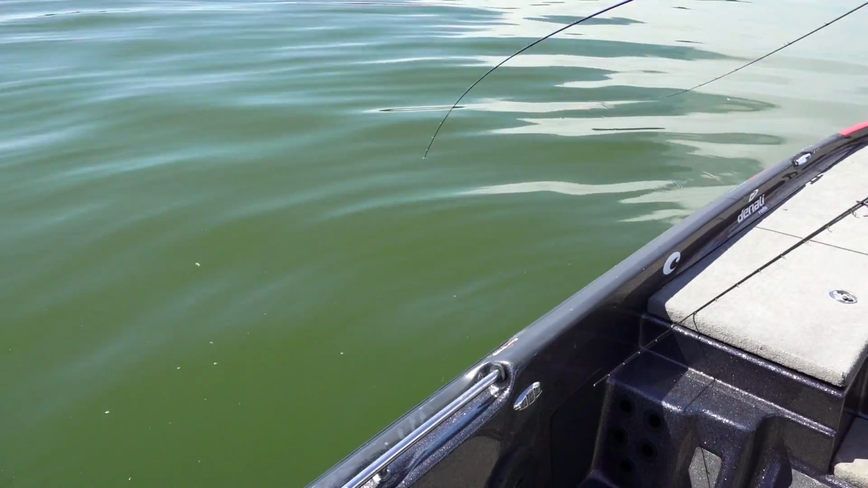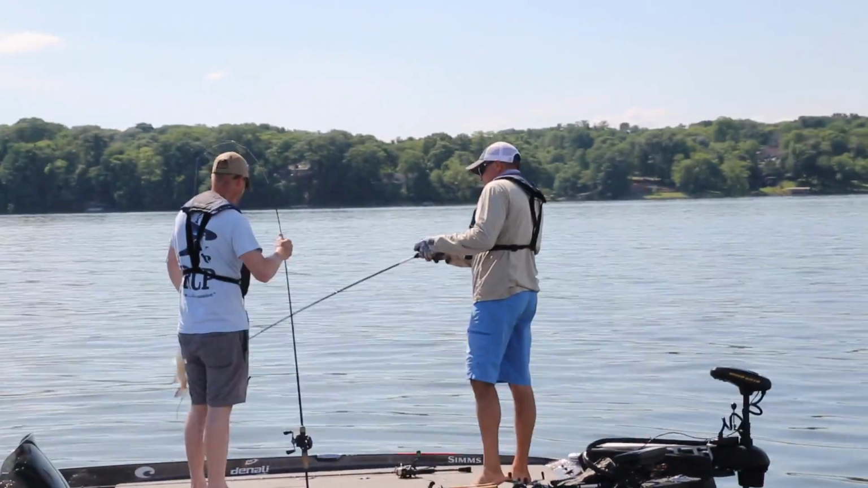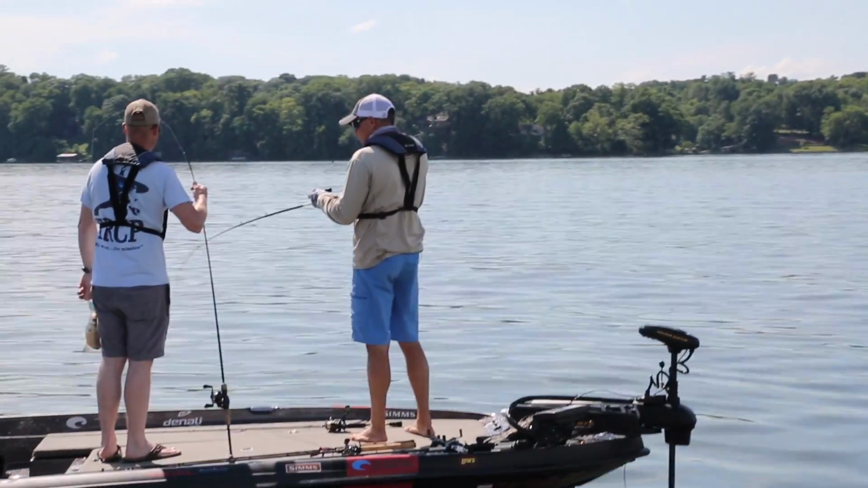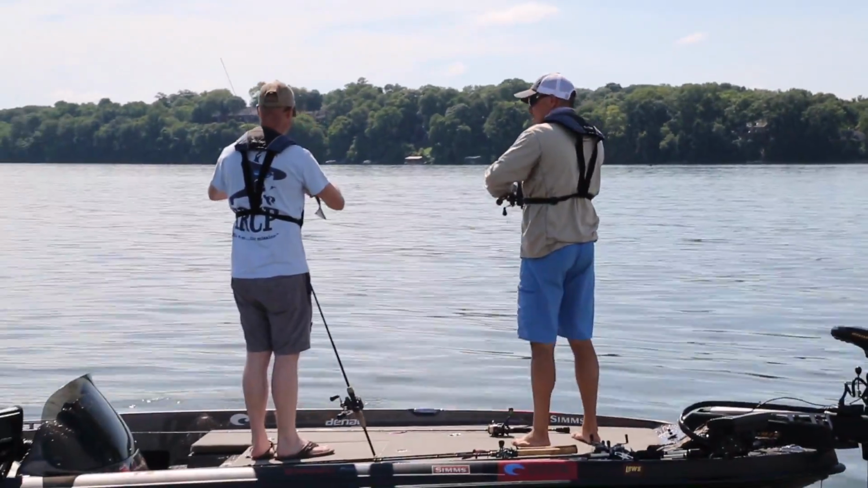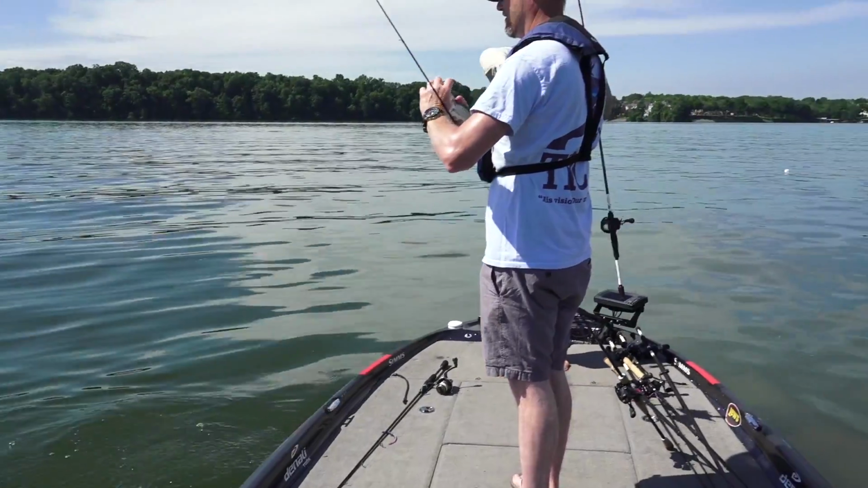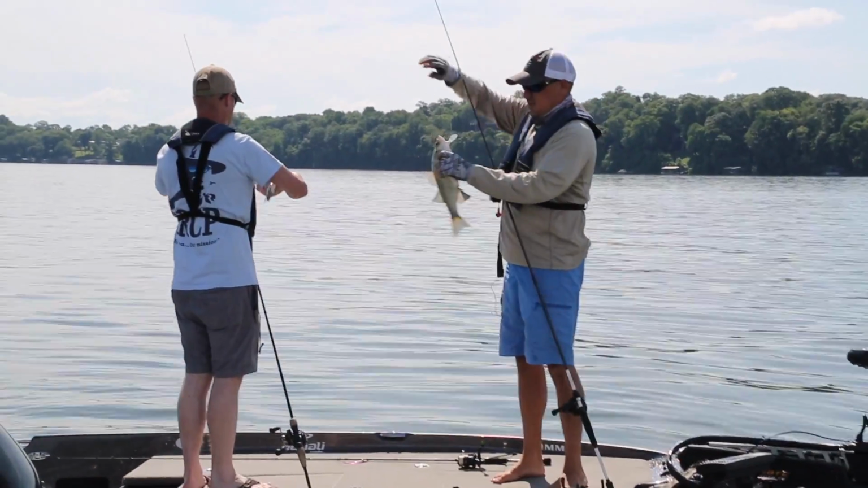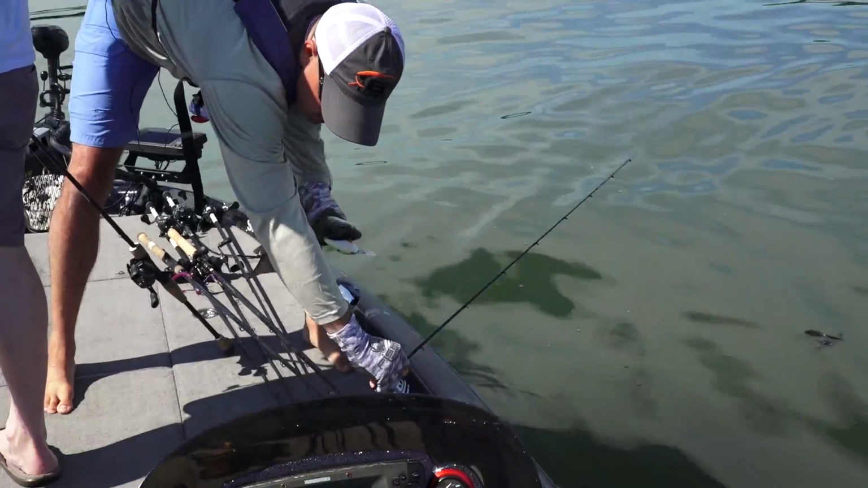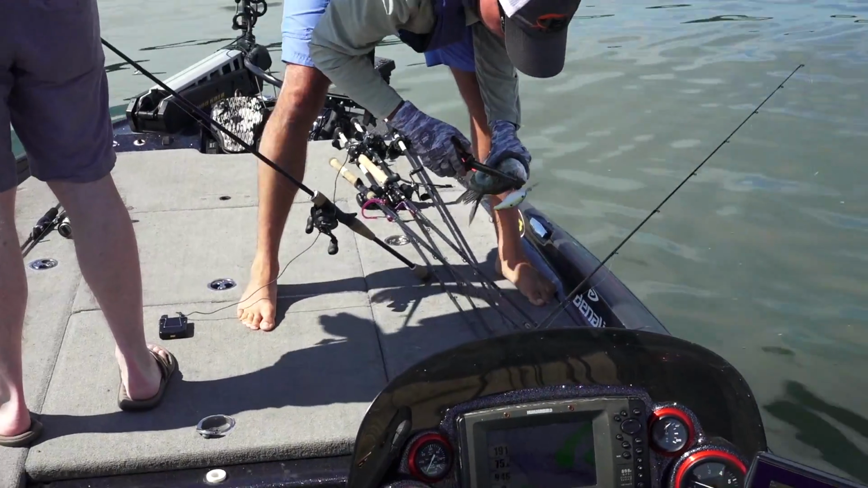The best thing about these white bass is they're an absolute ball to catch. They're also excellent table fare. Oh God, that one's something right at the boat. There you go. See them all following him up. That right there is excellent table fare. It's a fish you don't necessarily hear a lot about eating wise, but in fact I ate them last night again and they are absolutely delicious.